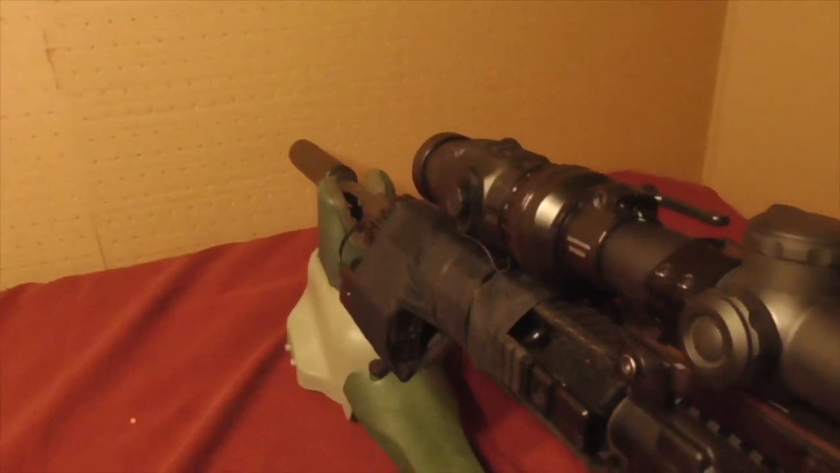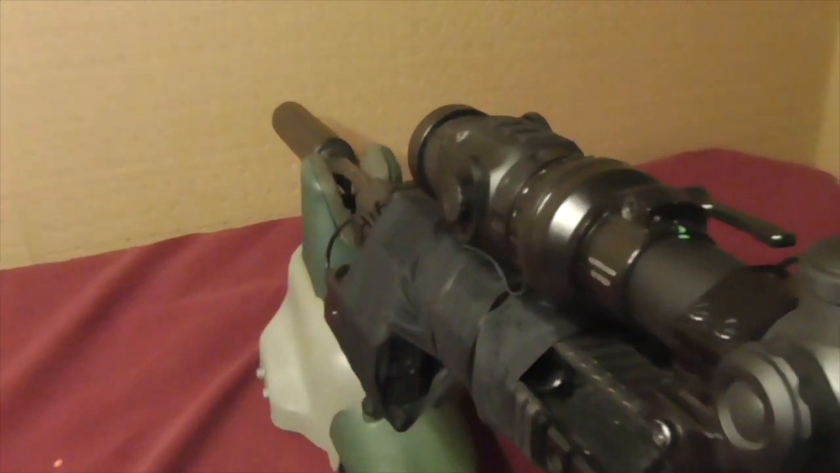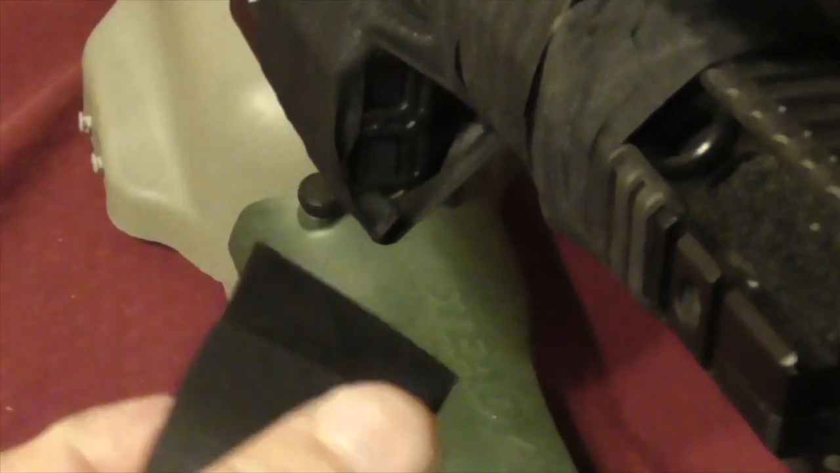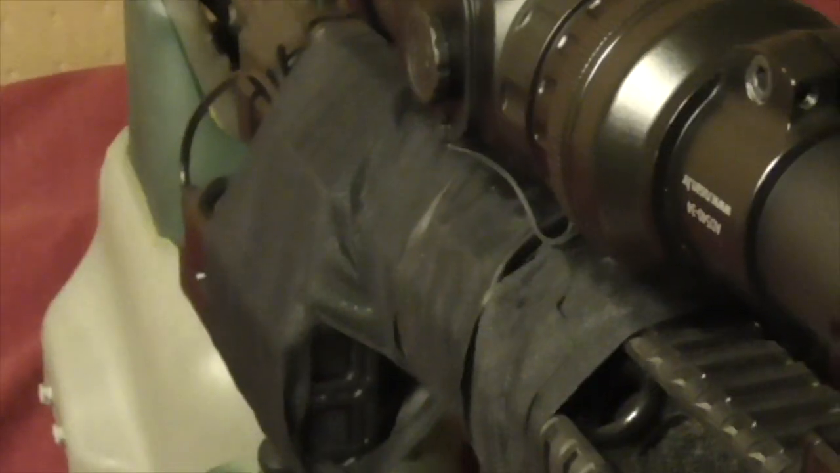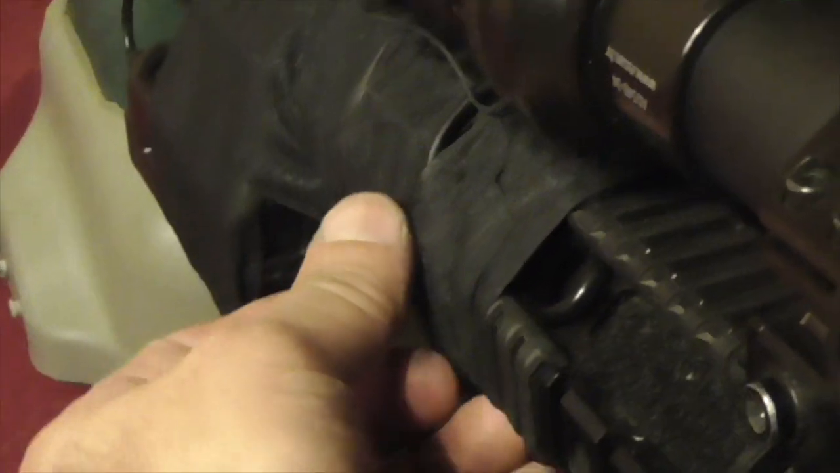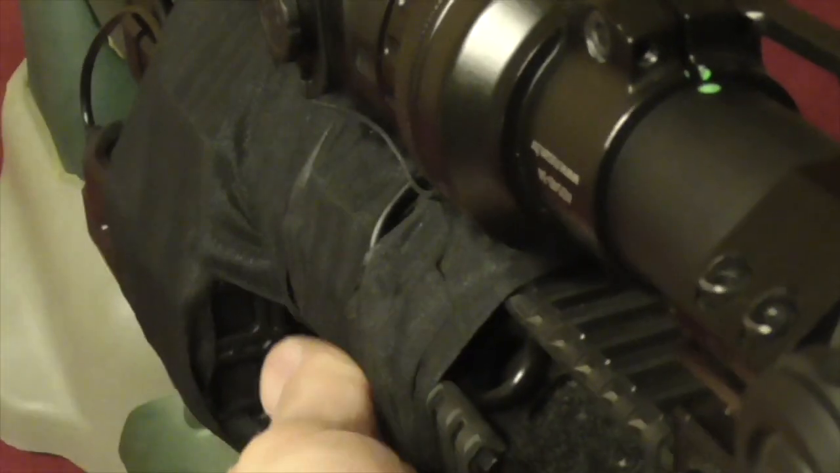Also, I added some athletic trainer's tape that I just pick up from Ace Hardware. It's not super tacky, but it's tacky enough to stick to itself, and so I cover all those wires so I don't get them hung up in branches or on other equipment I have in the back of the truck as we're in and out.